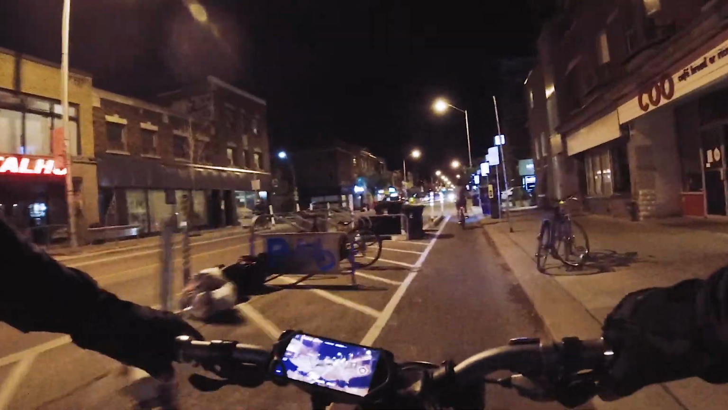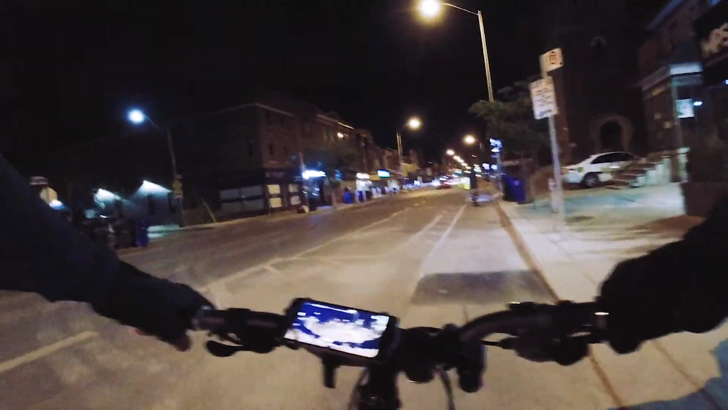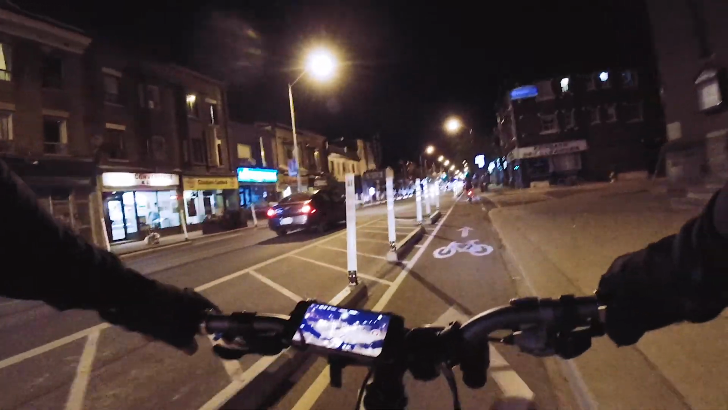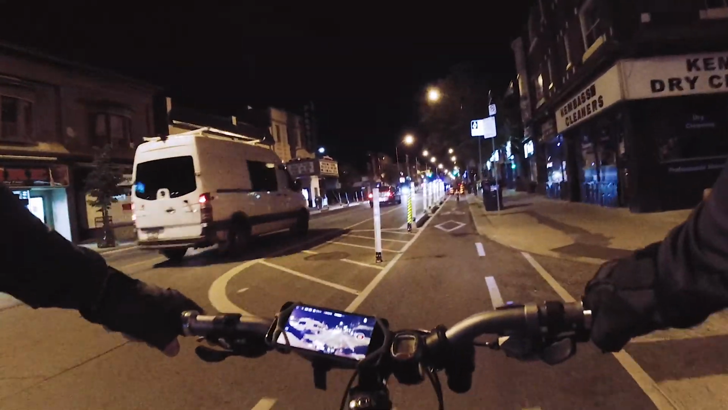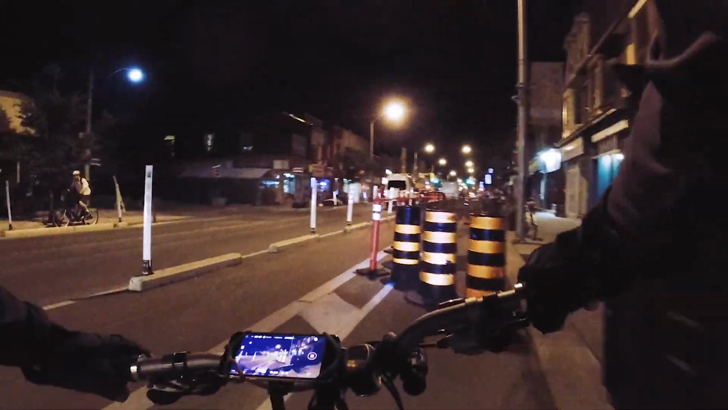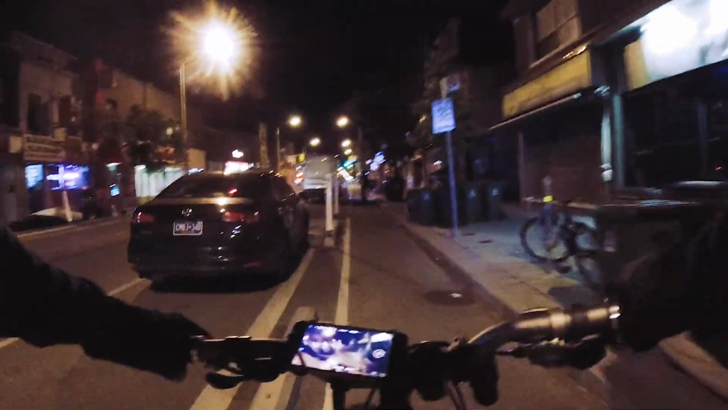I thought, who's driving on a bike lane? So I kind of jumped over a couple of stairs, and then the guy came out shouting for me to stop, and I saw the badge and everything, so I stopped and I totally complied, and everything was cool.